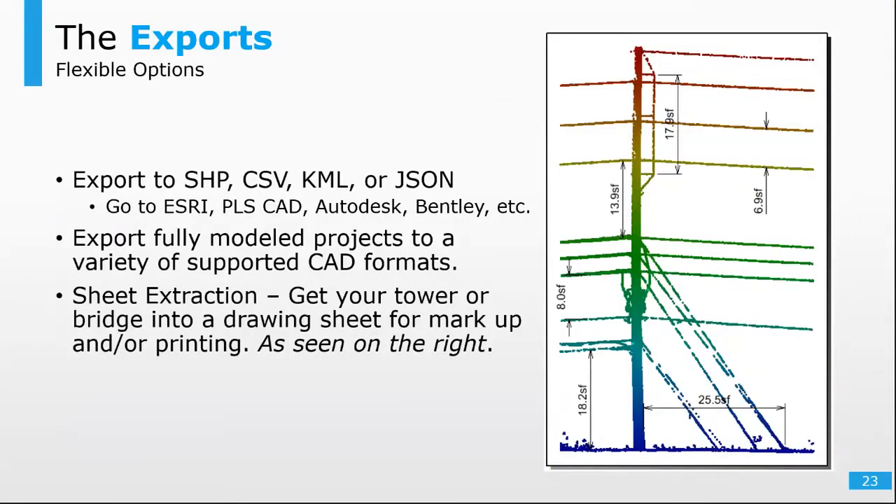And when it comes to exporting all of this extracted work, we do have flexibility on our end. Export to shape, CSV, KML, JSON file, or export a full model as a drawing file or CAD file. DGNs, DWGs, DXFs, etc. So you might be going to ArcGIS, or you might be going to like PLS CAD. You can even export the point clouds if you've decided to classify those as well. And another trick is to create a drawing sheet to help visually display the work and or the actual point cloud itself. This can be seen on the right.